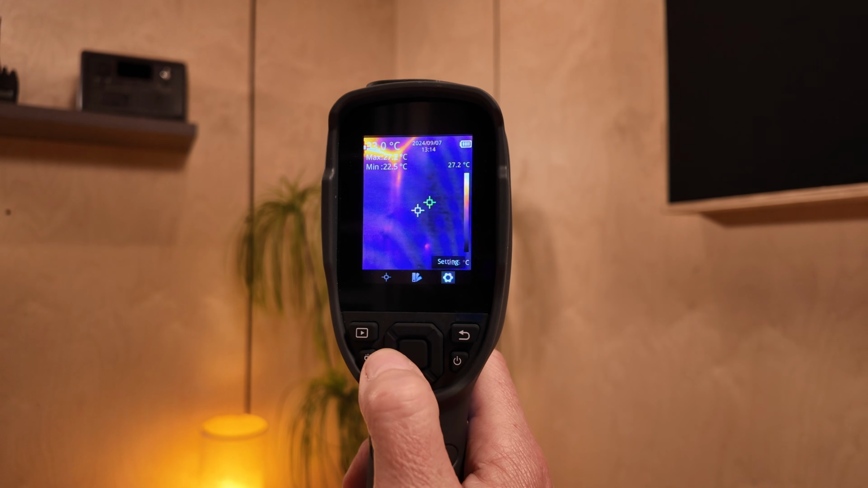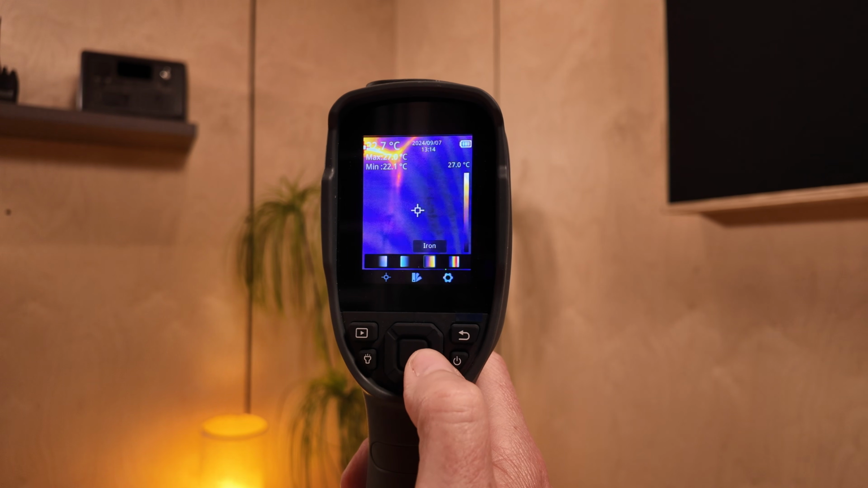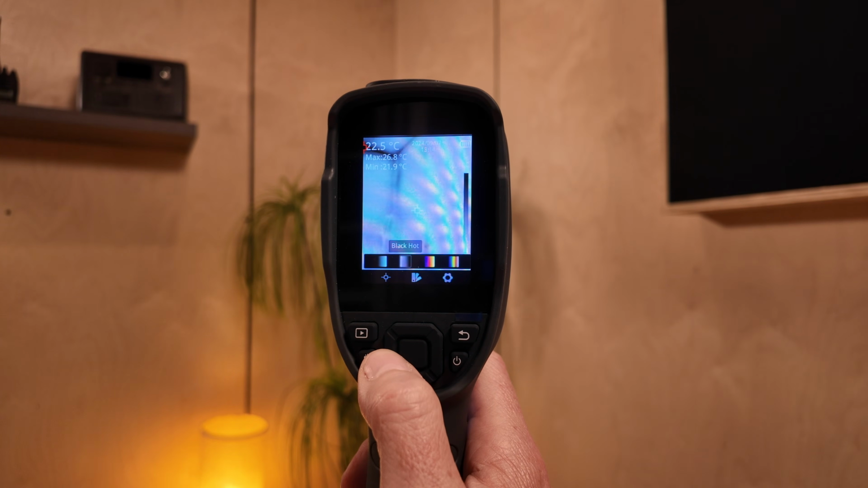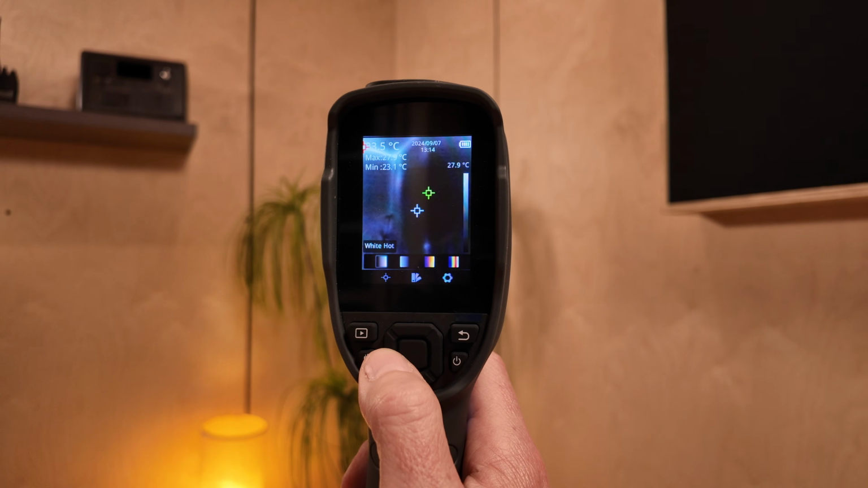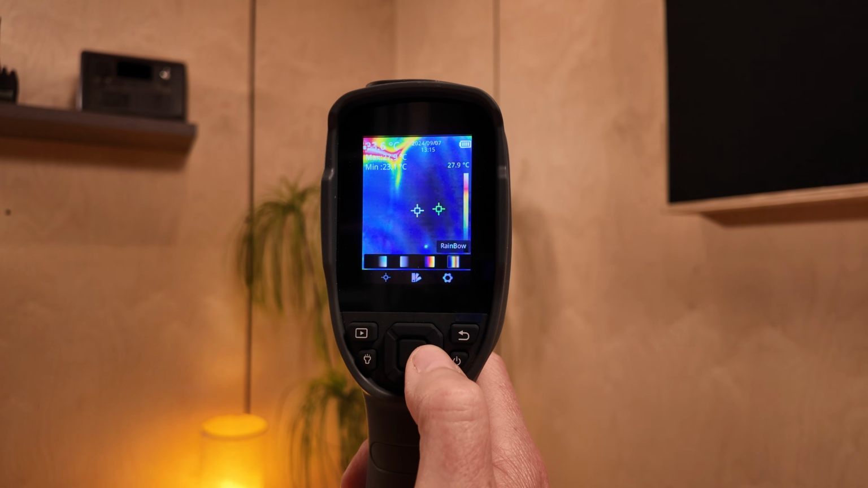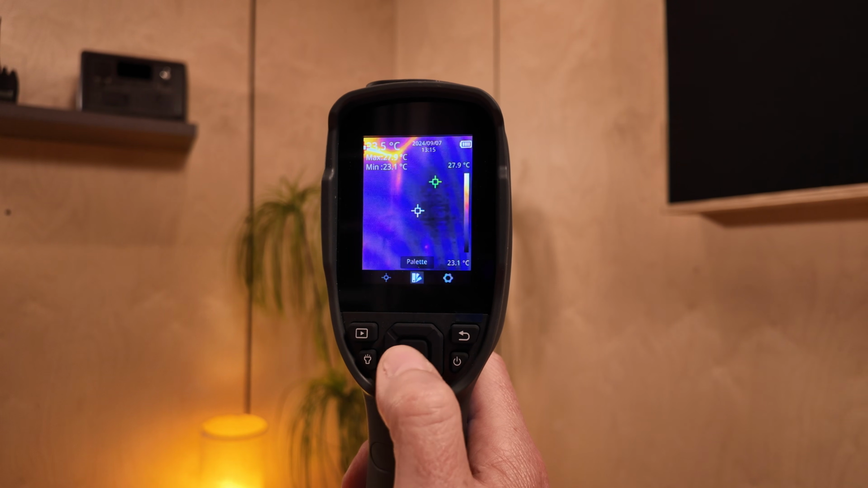If we go back in the menu, we have different color palettes. I, to be honest, use the default iron. You also have a black where everything dark is hot. You have where everything white is hot. And you have a rainbow, but I prefer, to be honest, the iron here. So I'll leave that selected.